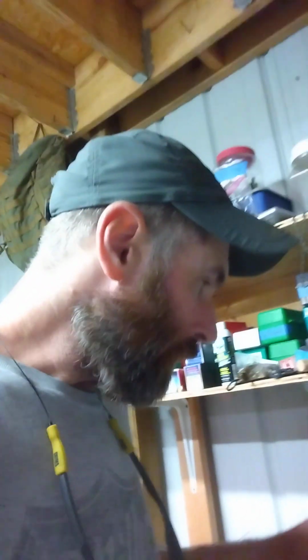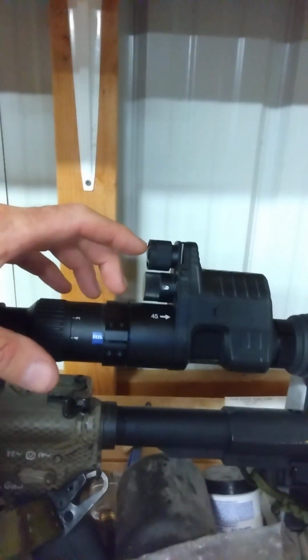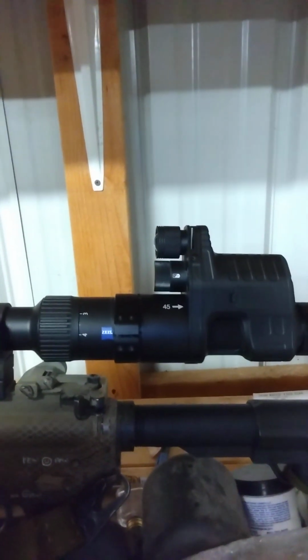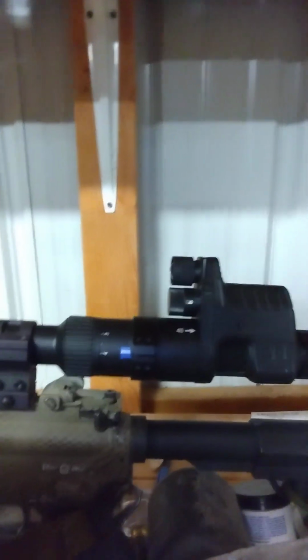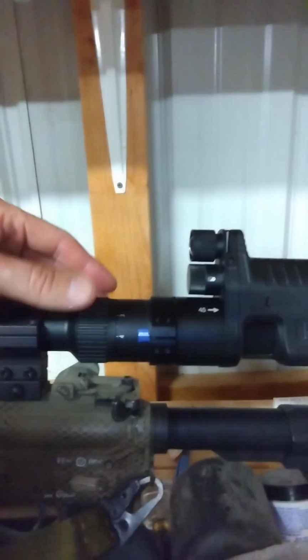So there's a couple things I was going to go over. First and foremost, for me, in the scopes that I have, the 45 millimeter adapter seems to be the go-to. I've got the 42. It's basically useless, and these things are $30 a pop. So you've got to pick and choose carefully, unless you just want to buy them all.